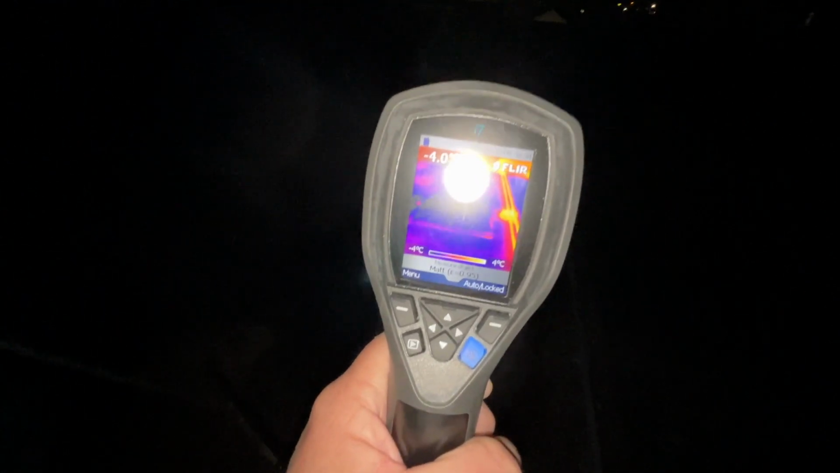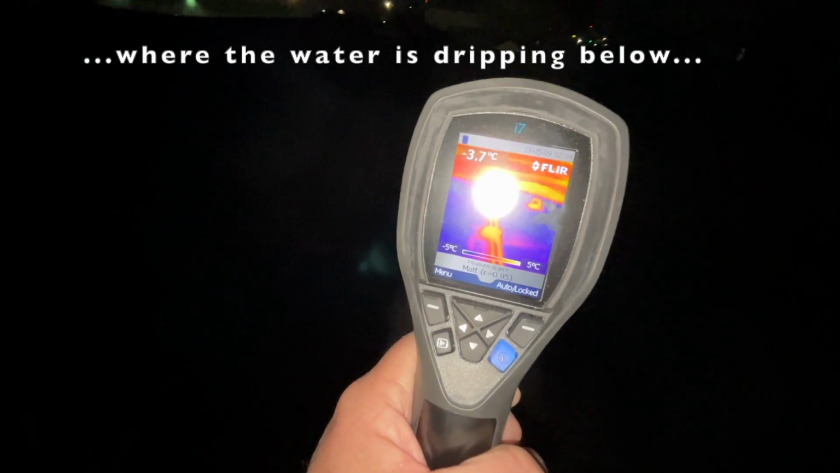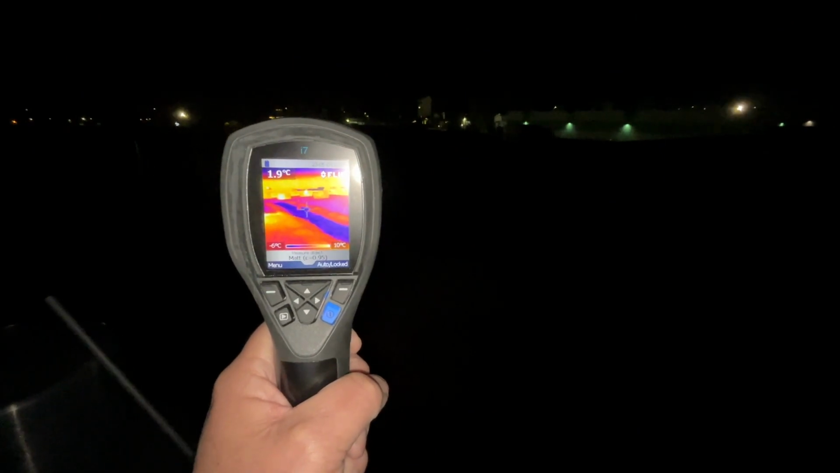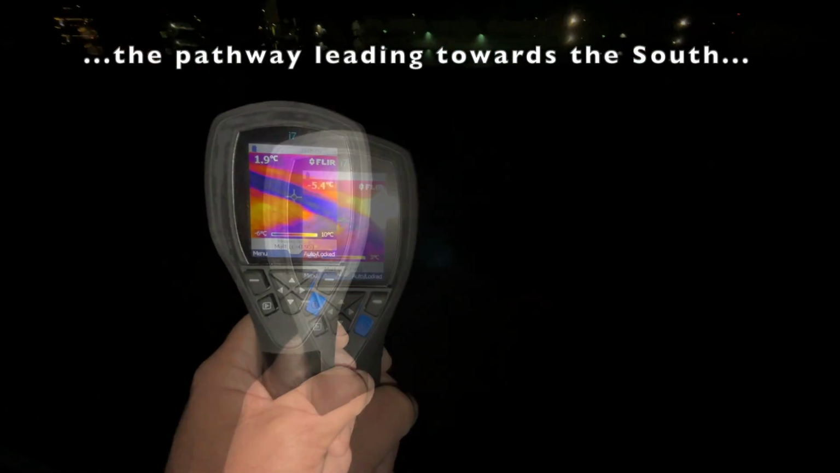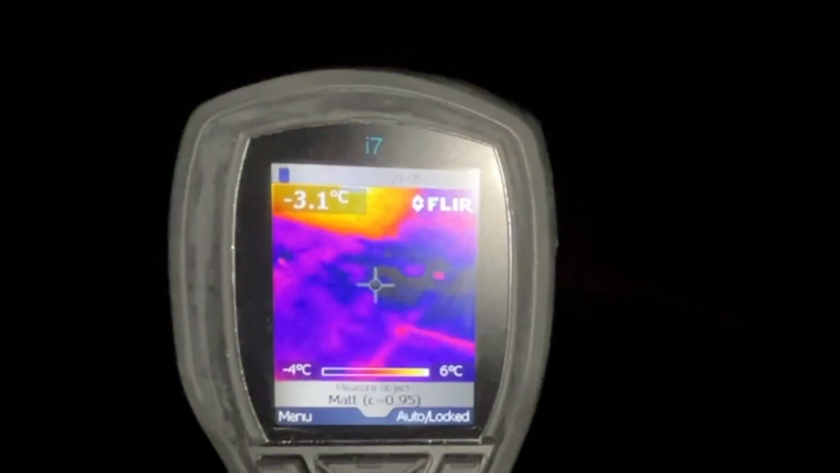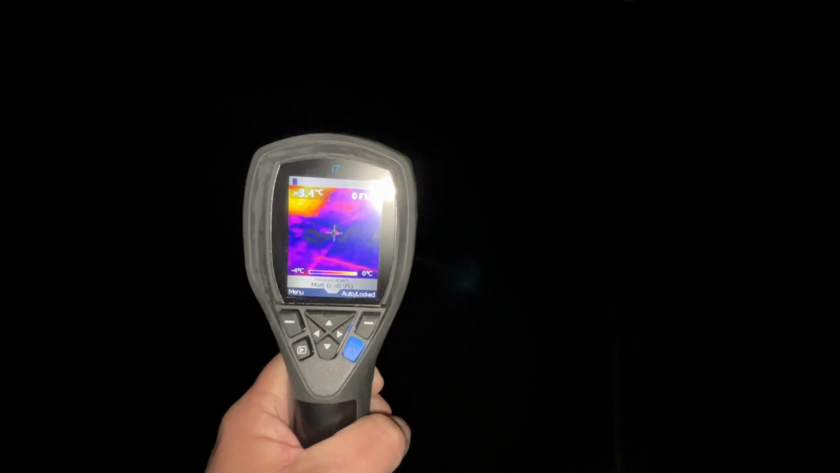And all of our issues over here are coming from this area right up here. That's our rock right there in the little bullseye.